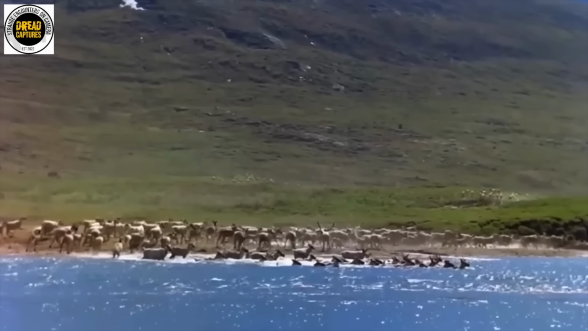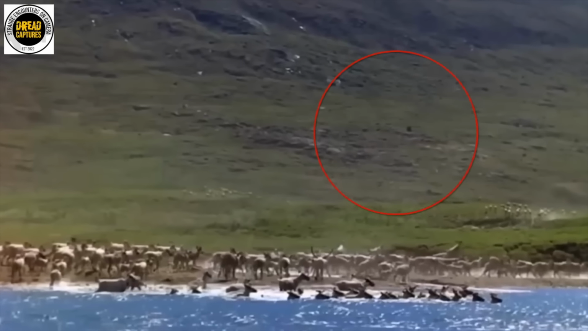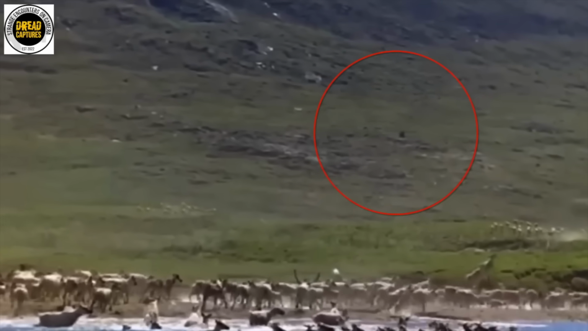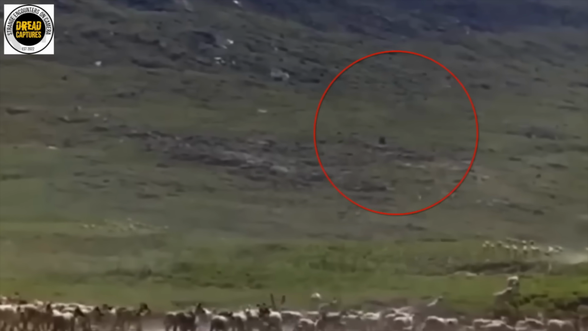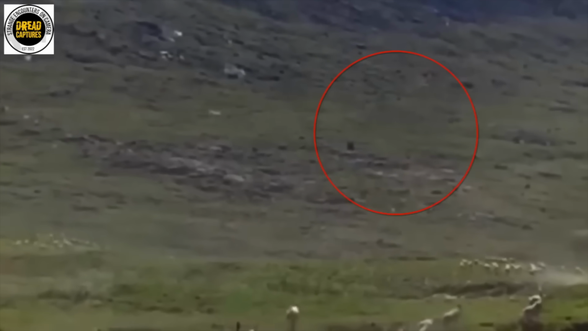And there were some other comments about there being like a family of them up on the hillside. I don't know if that's this black section up there. I'll try to zoom in on it. Or if you see it, drop it in the comments. I swear, you guys are so good at picking up these peripheral creatures or images.